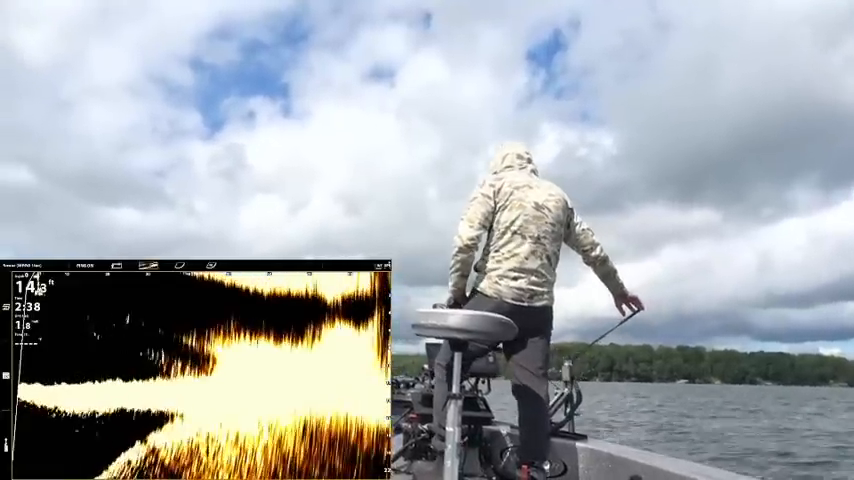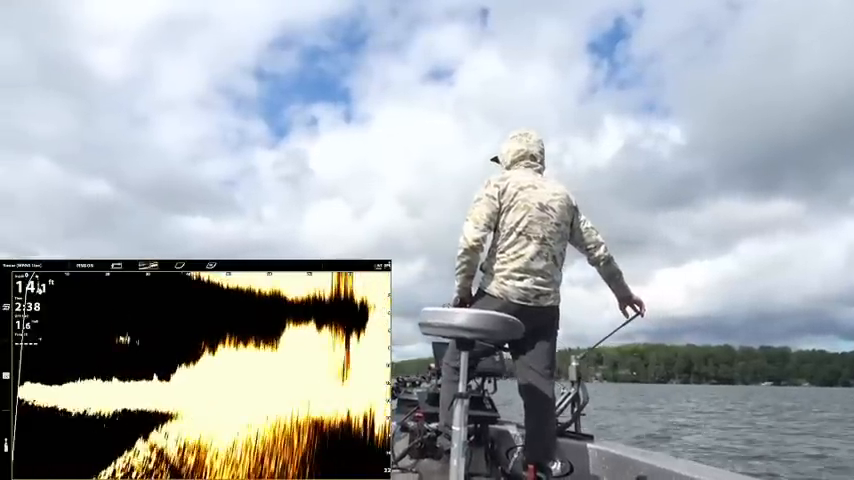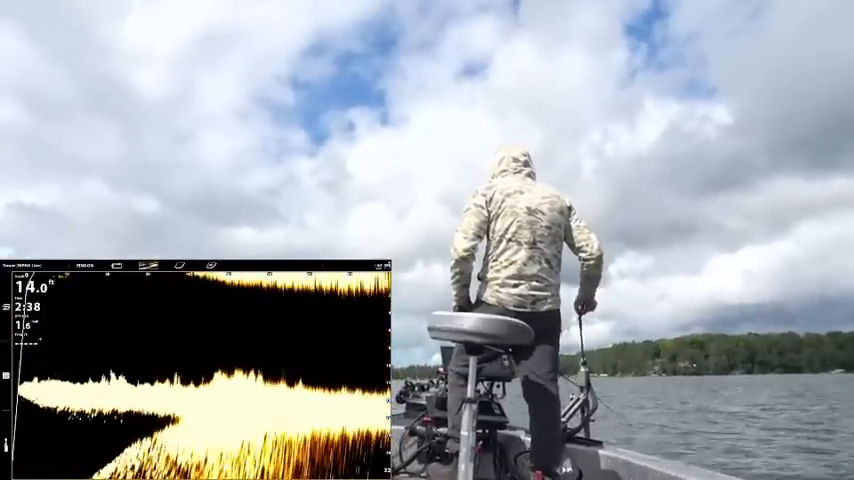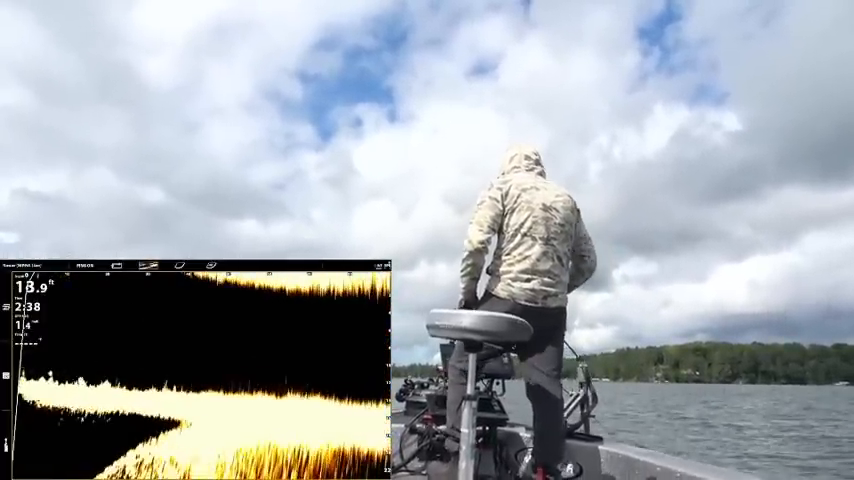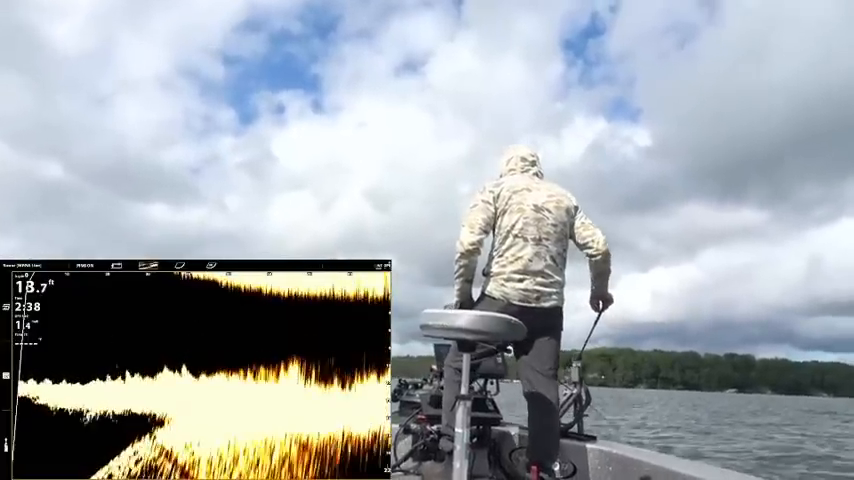There's a big cluster of what is probably milfoil, I'm assuming. See how thick it is? It looks like it comes to the surface out there. A lot of times on the outside edge of that, you will see fish. That would be a pretty common situation, but I'm not seeing any on this one.